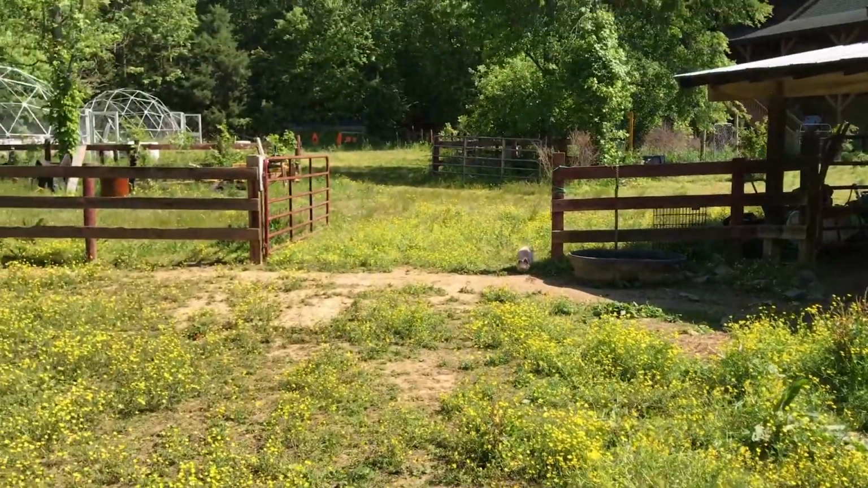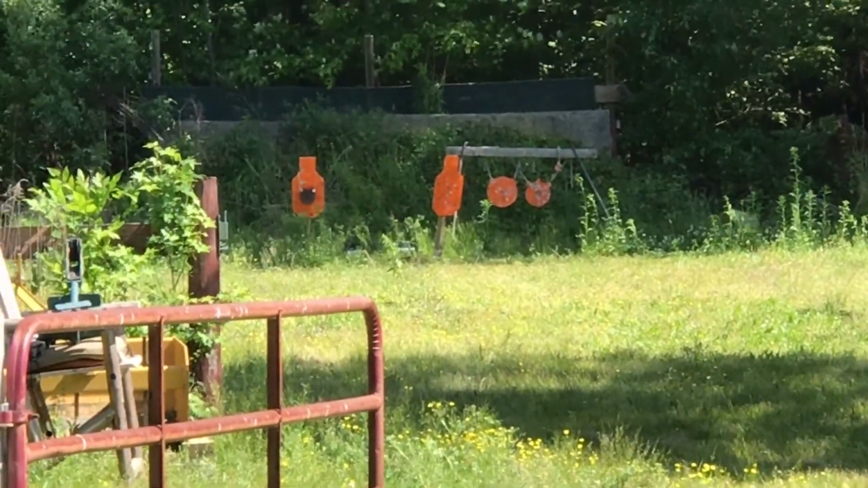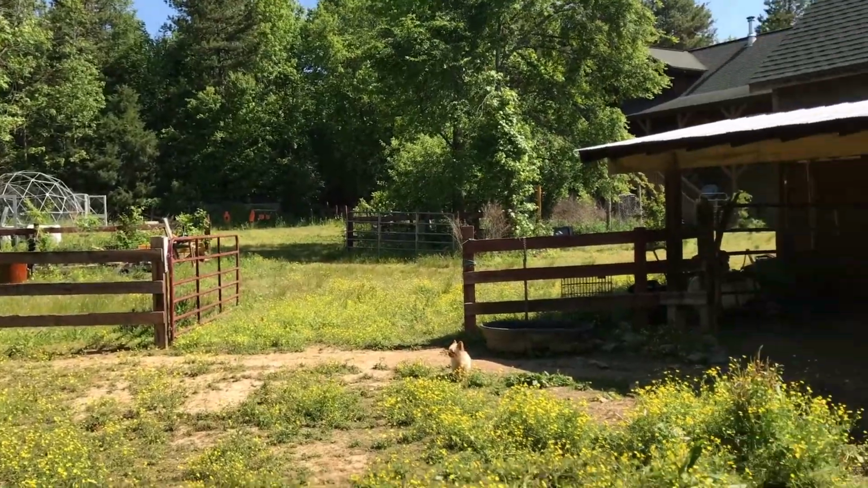You recall from yesterday's video, I'm gonna take a torch and go heat up that dark spot in the middle of the left-hand target there. I'm gonna heat that up to maybe 200 degrees, just have it stand out, and that's gonna be my zero target. And away we go.